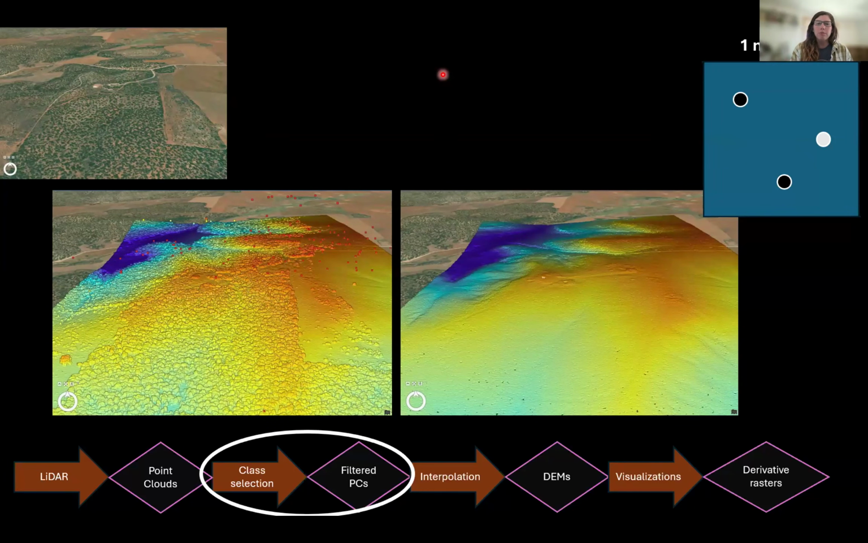Some touched shrubbery like sagebrush and went back up, and some touched the ground. Based on the relative positions and intensities of those returns, you can filter and select only those points that made it through to the ground surface, or only those points that reflect vegetation, or only those that reflect architecture, and so on.